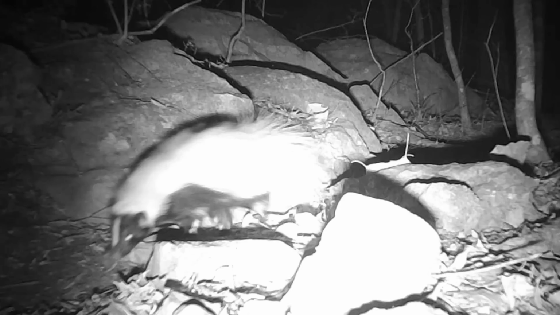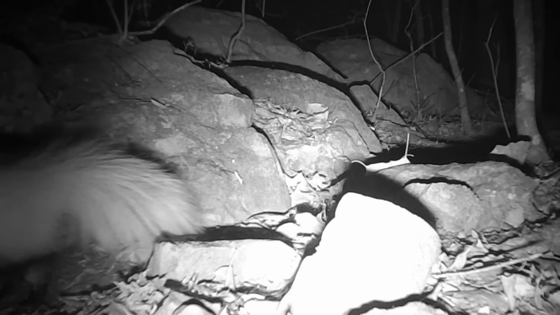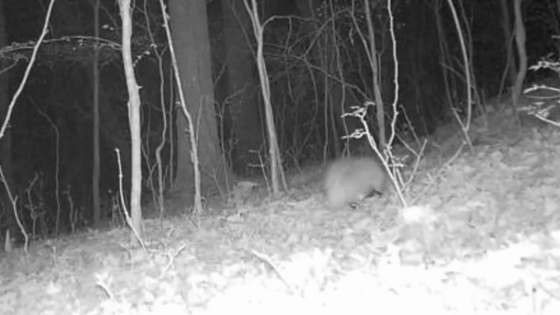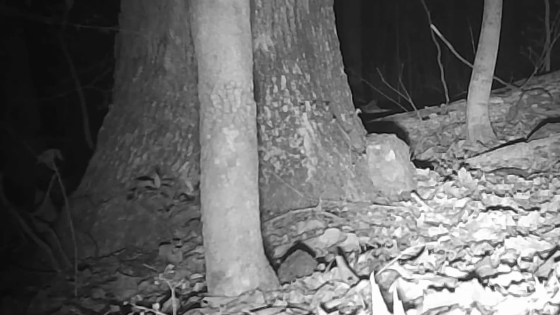And another skunk. And another skunk up on the ridge top. They're all over the place too. There's another one. That looks like a stripe right there.